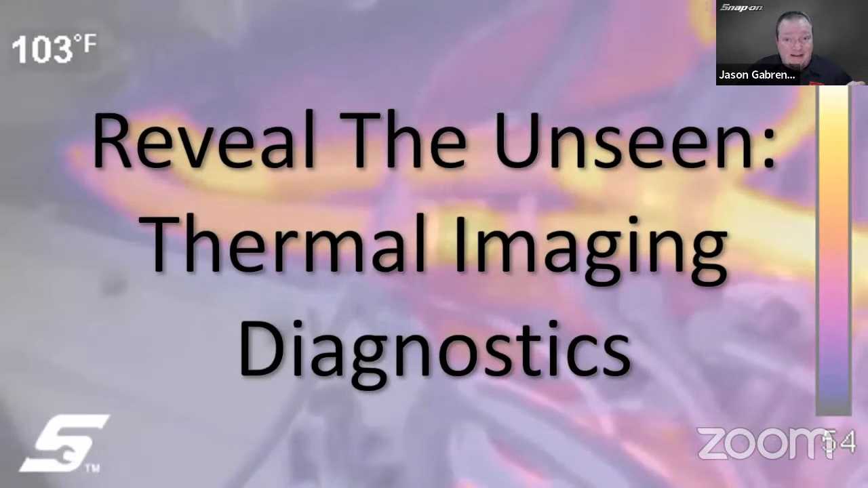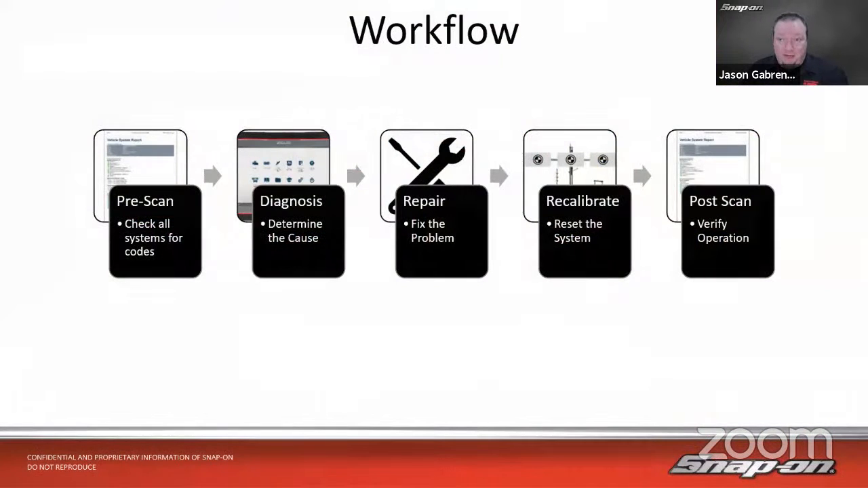Our topic today is Reveal the Unseen: Thermal Imaging Diagnostics. I love using thermal imaging for diagnosing certain problems where you can really see heat, if you were here for the intro video that we just played. And where do I want to work it into my workflow?